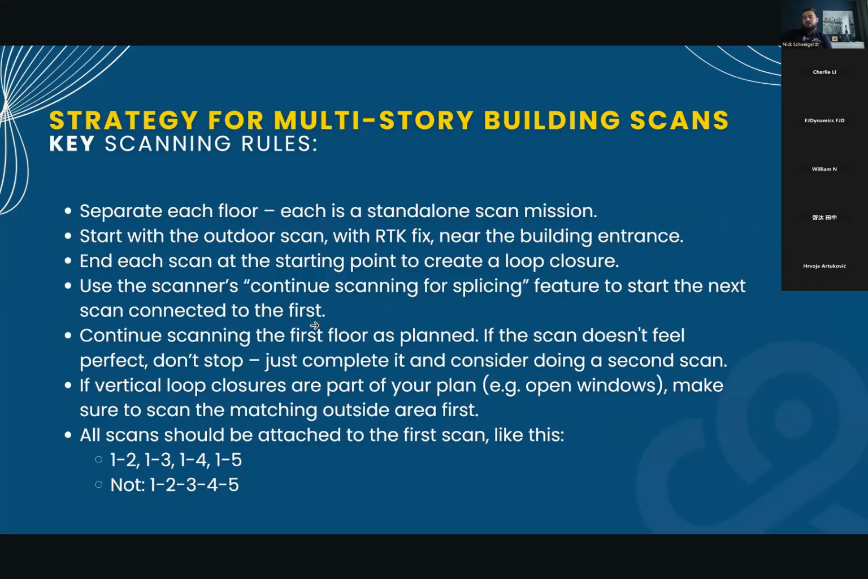And there are also some key scanning rules. You need to separate each floor, like I said. So each floor should be a standalone scan mission. You need to start with the outdoor scan with RTK fix near the building entrance, and your first scan will be the outside scan. End each scan at the starting point to create your final loop closure.